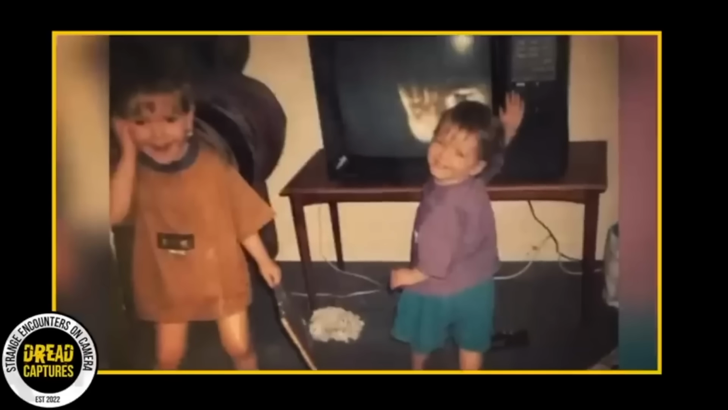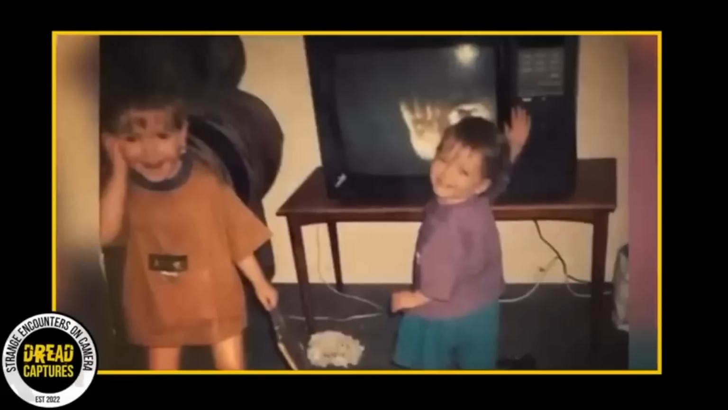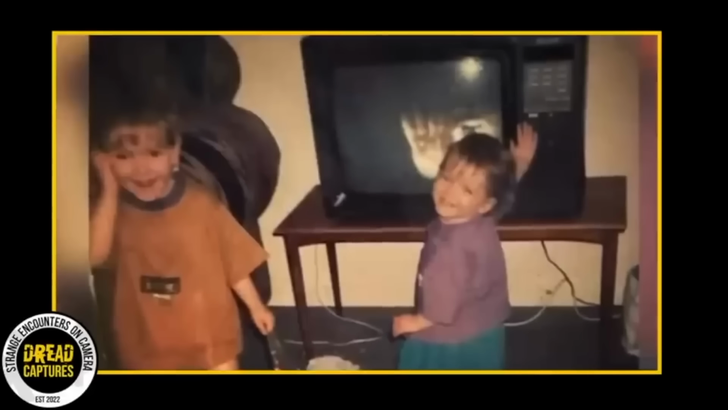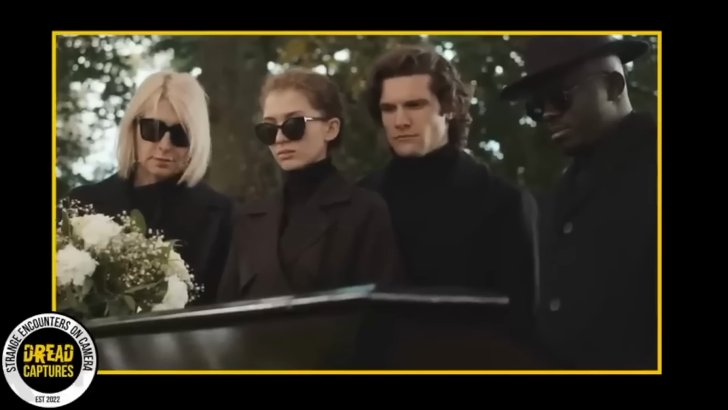Now this is a pretty quirky story from a lady named Julie Hogarth Williams who posted it on Facebook. She shared this picture where her two kids are just playing around, one reaching for the TV. But the real head turner is these spooky hands that seem to come out of the TV. Well, Julie's got a story to go with it.